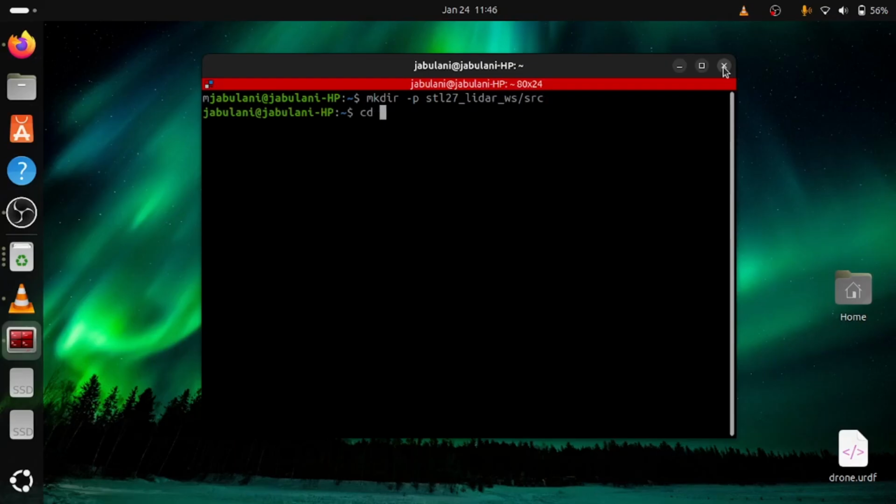Then I'm gonna go into the workspace, into the source. Then the next thing is to clone the resources that we were given by the LD Robot sensor team. Don't worry about all these commands, as I'm gonna give you them in the description below.